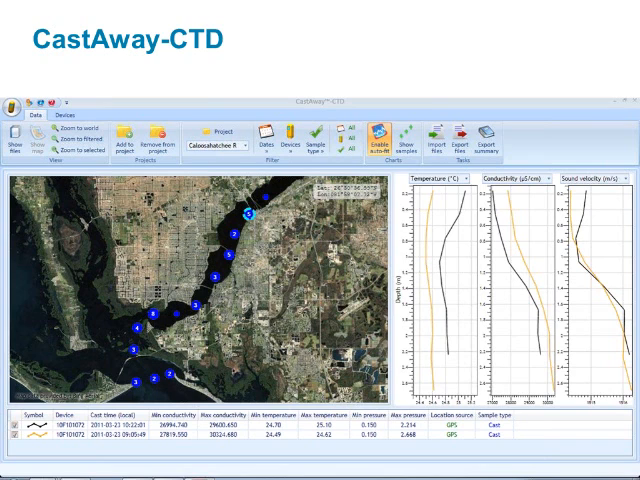So the next question, how often do you deploy the CastAway? So that's going to depend on your survey area. For these small survey areas, we did one at the beginning, one in the middle, and one at the end, and tried to get spatial spread, so we weren't doing all of the casts in the same location, and that's in consideration that the CastAway data is interpolated in space and time. So you want to get a good coverage of your area spatially, and then also temporally. You want to make sure to have them spaced out.